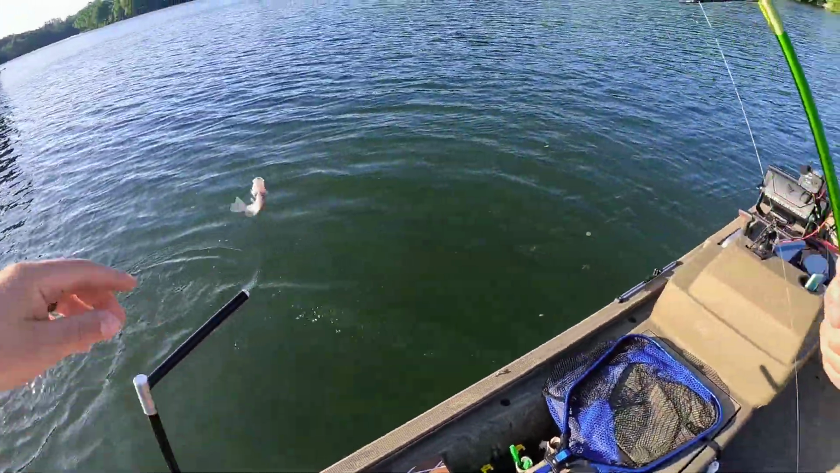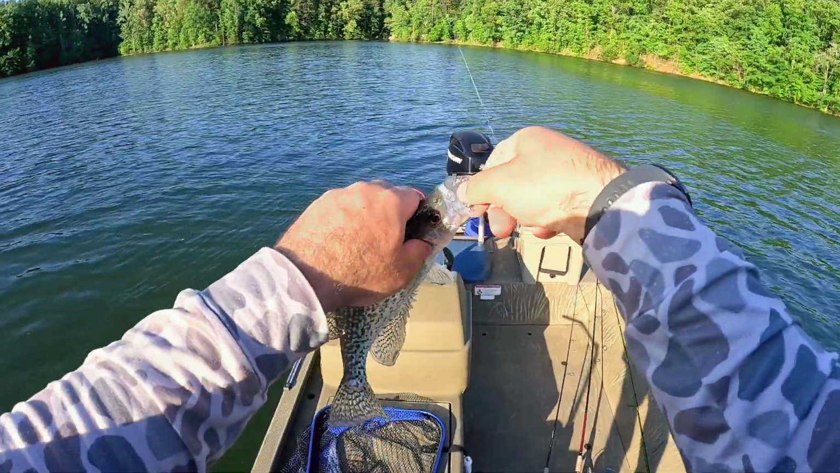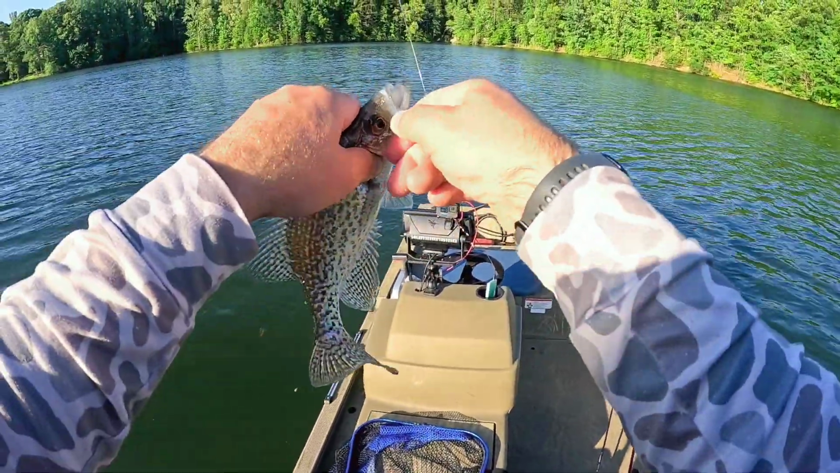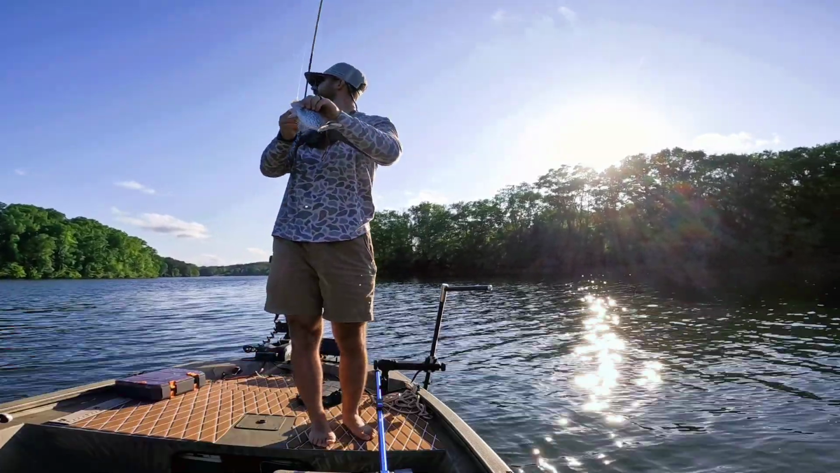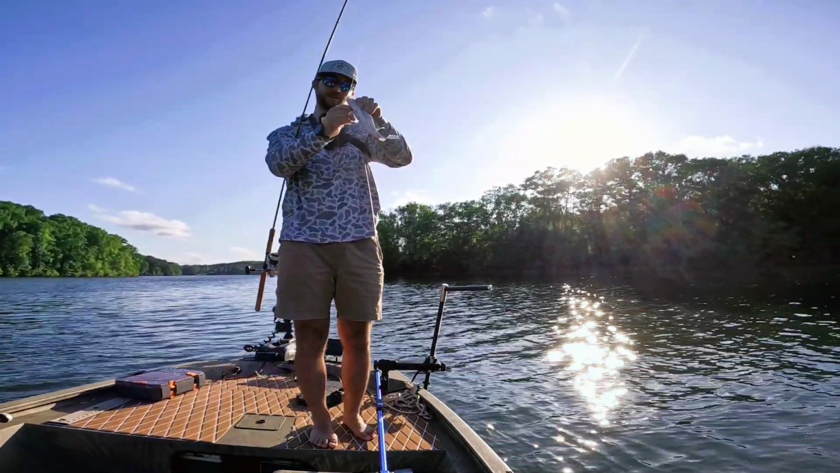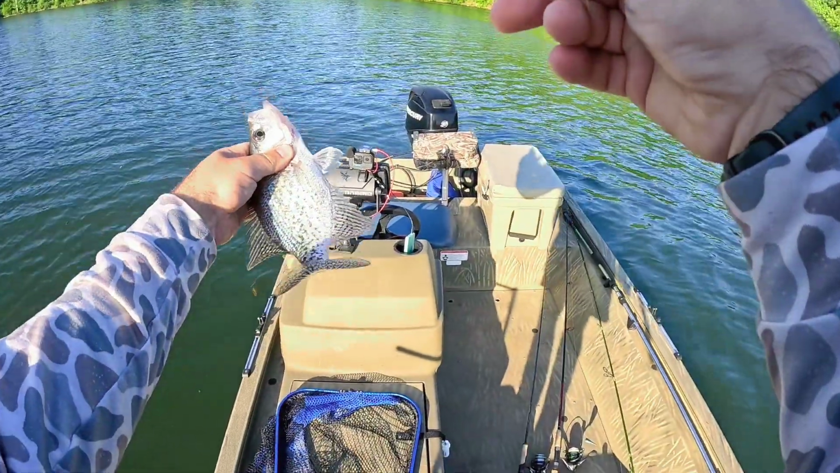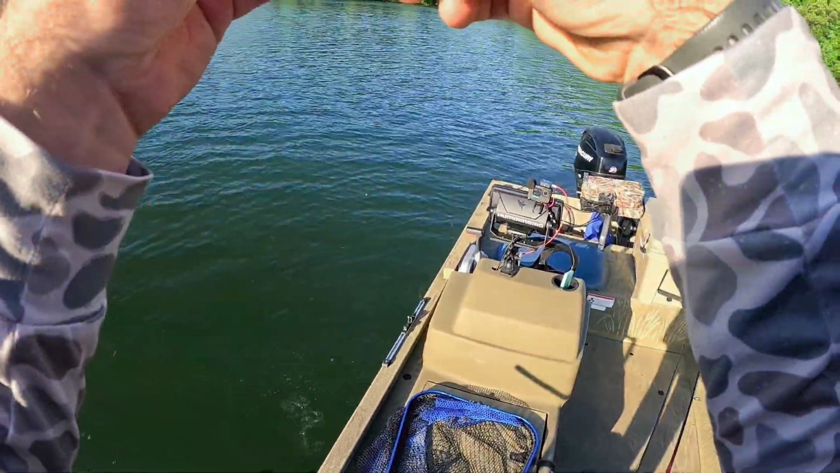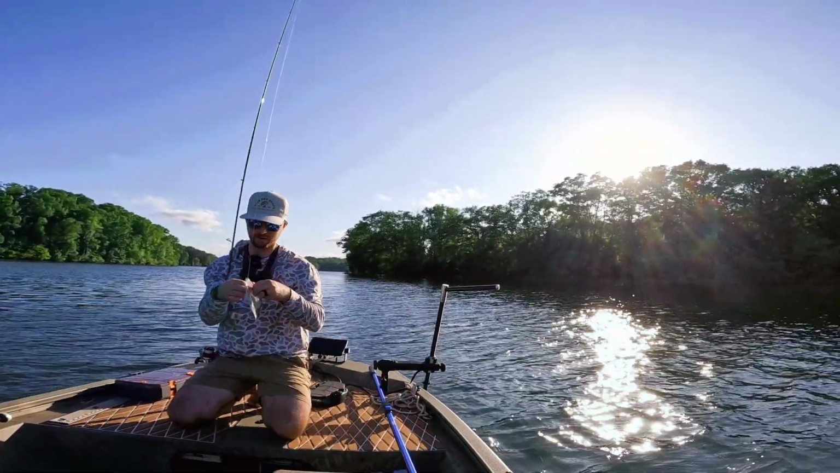There we go. That's all it was. I was throwing in the wrong side of this pile the whole time. I was letting that wind push my jig a little bit too much the opposite way. There we go. See if we can't keep catching them here. Throw another Brush Walker on there.